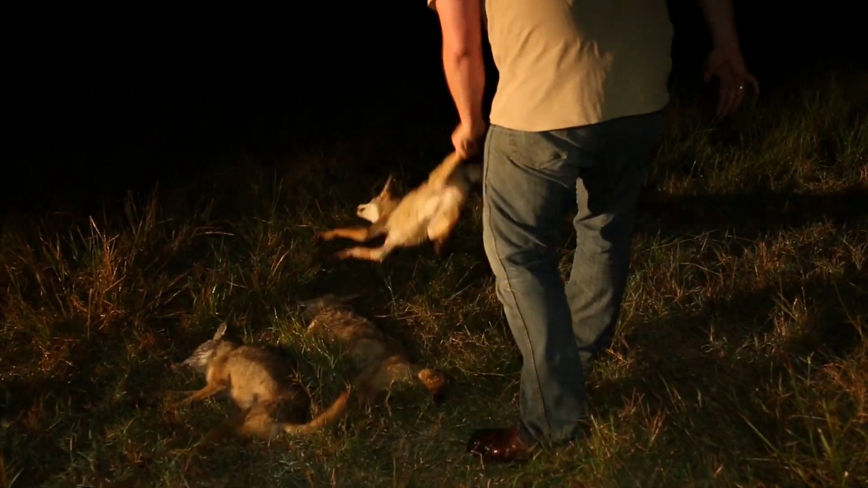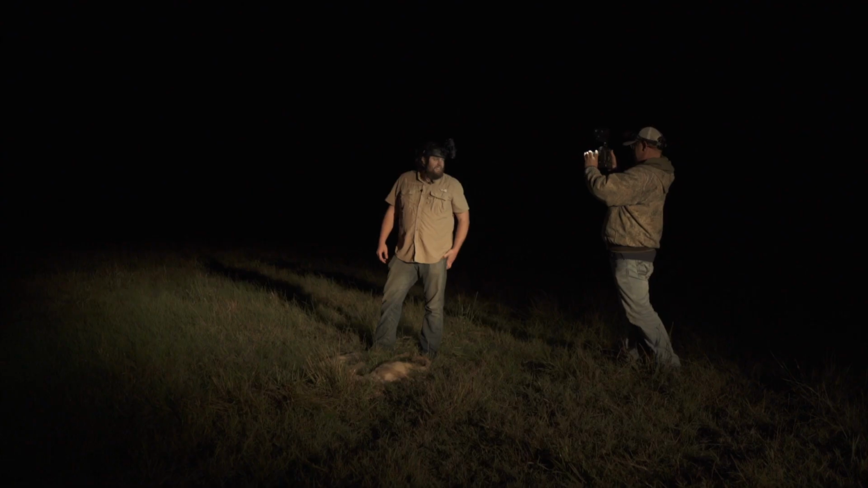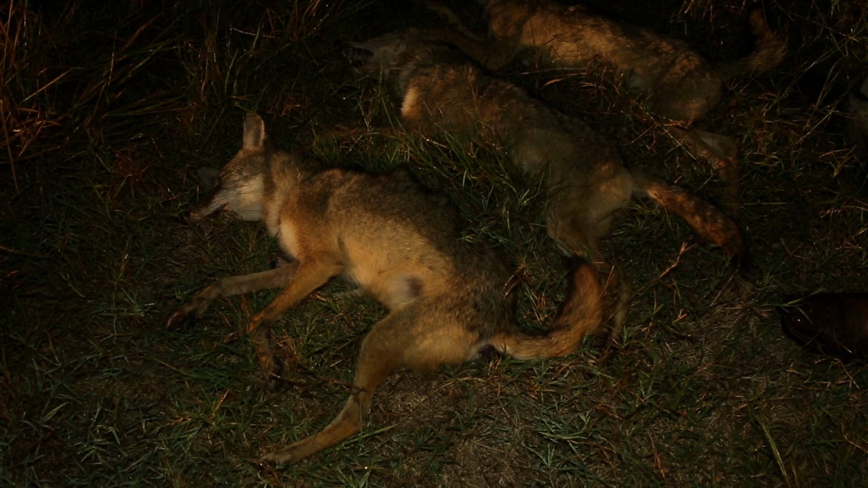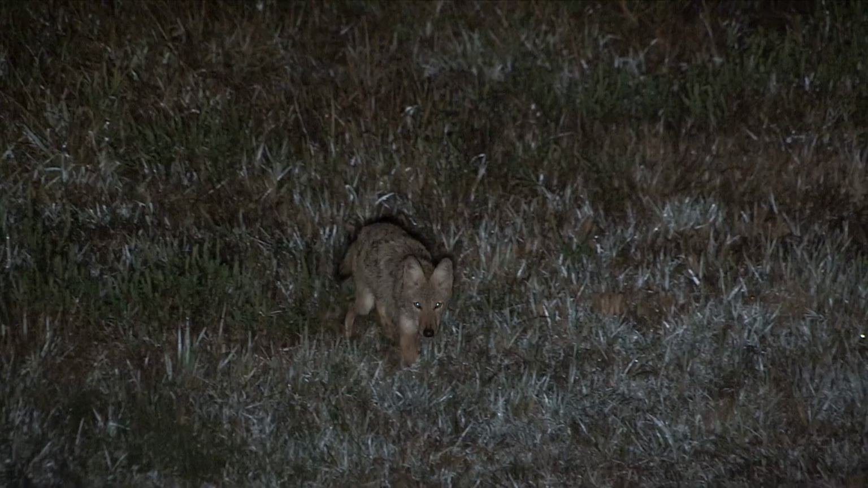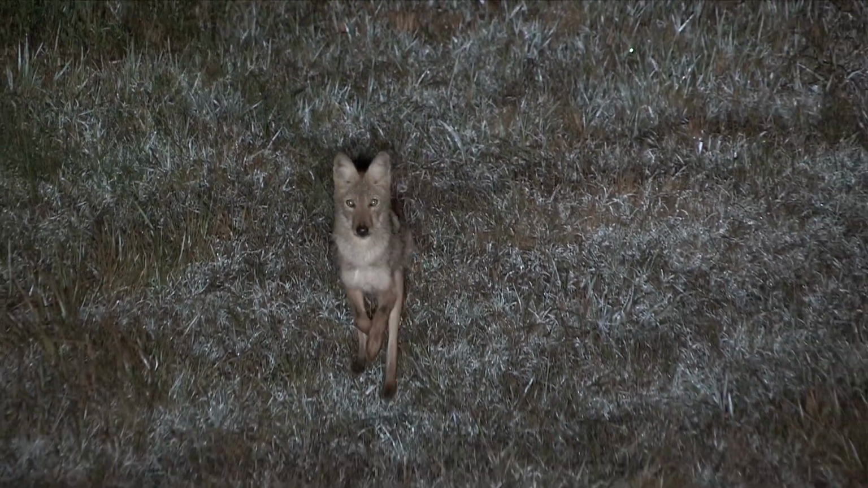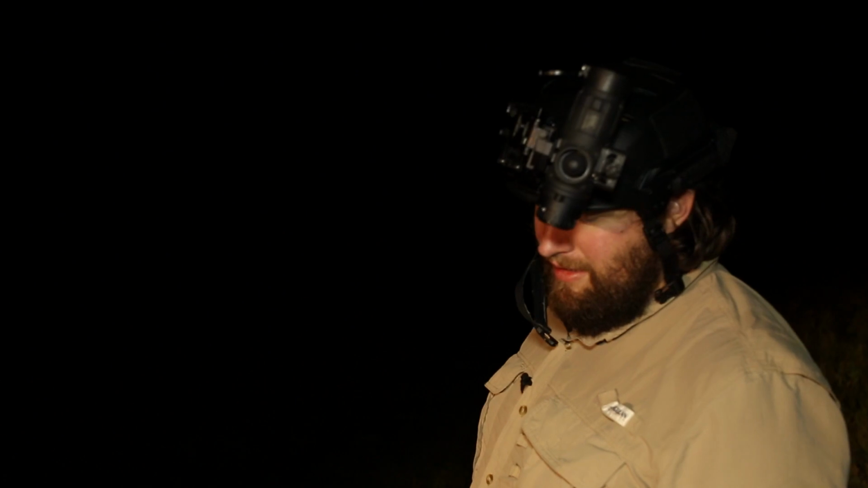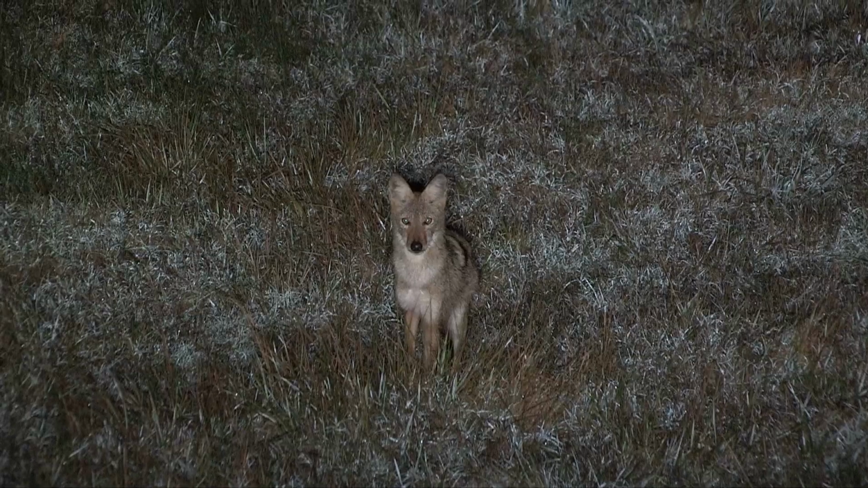All 3 of them definitely first-year dogs. Not the brightest crayons in the box. It just goes to show that you cannot predict a coyote all the time. You can try to pattern them, you can try to predict them, but there's no way in a million years I would have predicted these 3 coyotes would have done what they did.